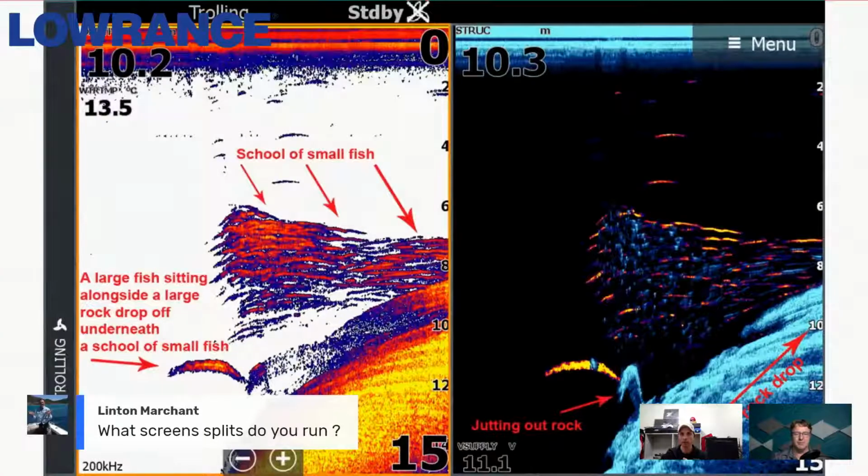Yep. All right, so Linton's asking, what screen splits do you like to run? Screen splits. Okay, so primarily I like to fish vertically. So I will run a traditional sonar on your left, downscan, and then also my structure downscan as well. That's my primary split with my little GPS, little slither on the side, so I have a 3 split. That's primarily what I run, and you'll see in the screenshots, I think every screenshot actually is like that. So what you're seeing there is what I run.